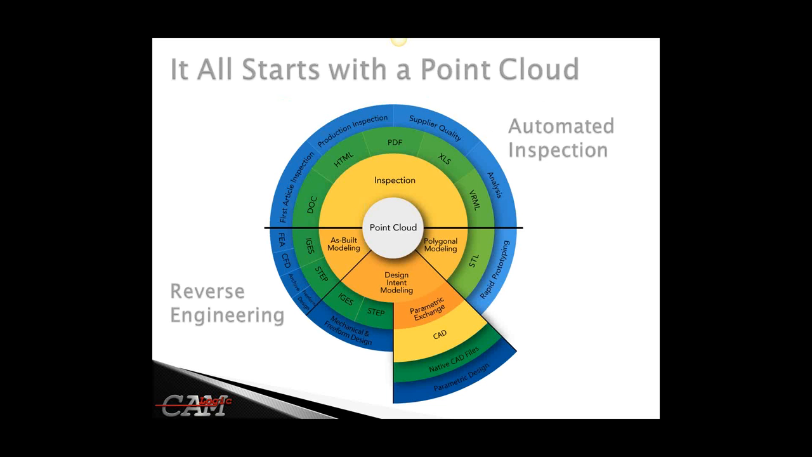So to complete the loop here, it basically all does start with the point cloud. It's the center of what we're trying to accomplish here. And this little bullseye will give us a good breakdown of the different technologies that integrate into scanning, and specifically for the automated inspection process. So once we have the data gathered, we can do quite a bit with it.